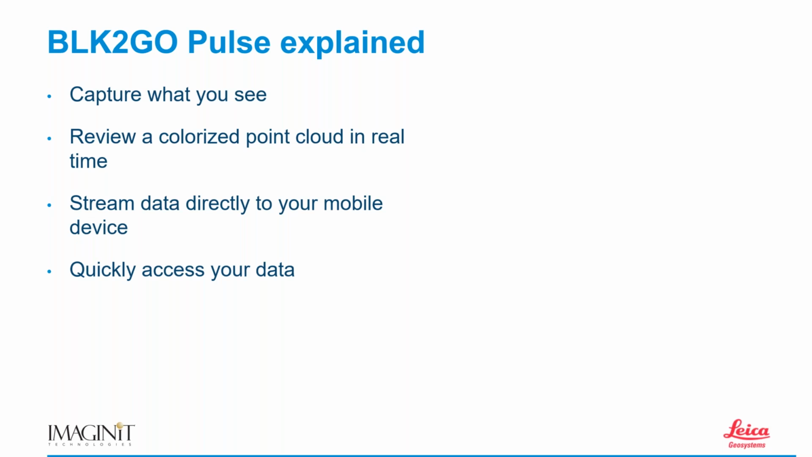Whereas if I use something like an RTC 360, that's going to be expanded exponentially, because that's a terrestrial-based scanner on a tripod, and I take a scan about 2 minutes, pick it up,